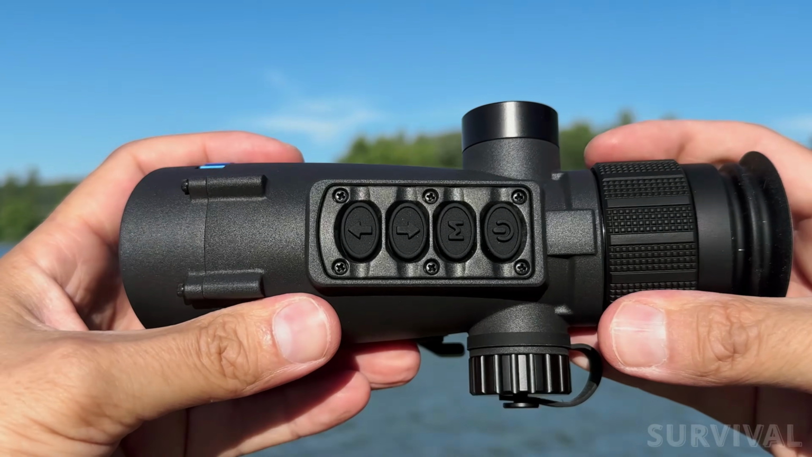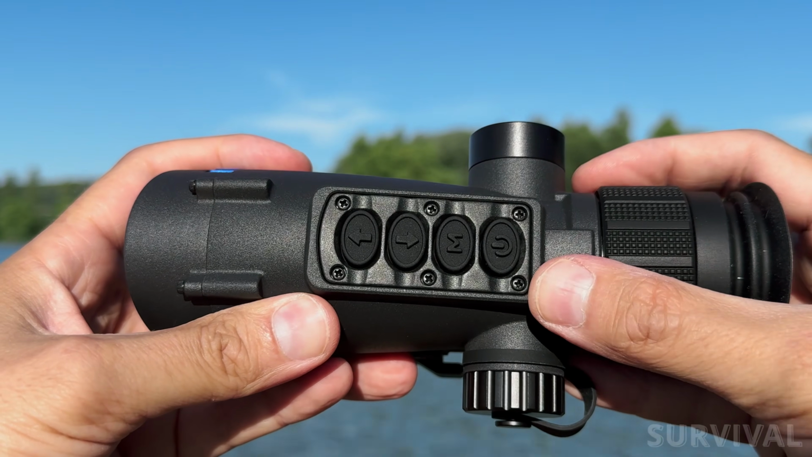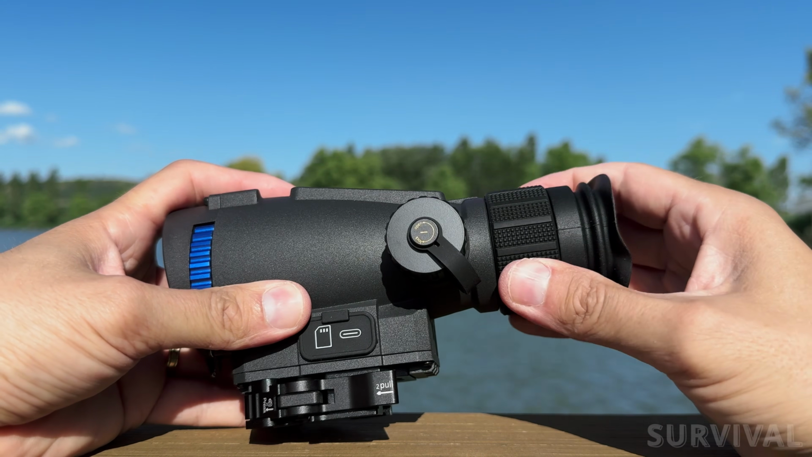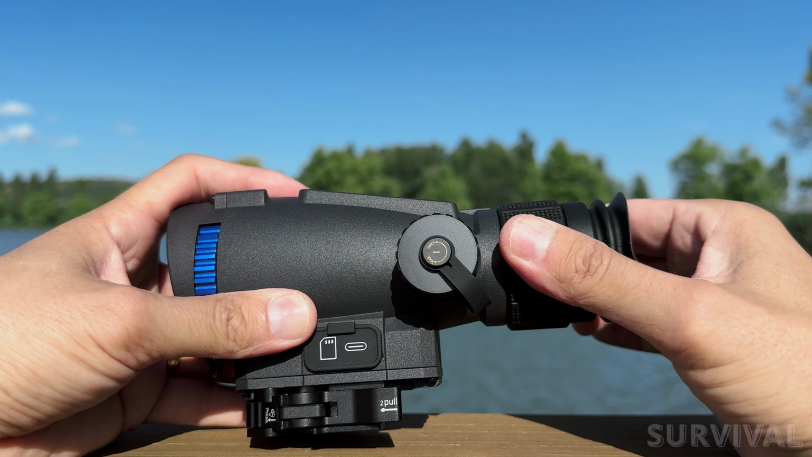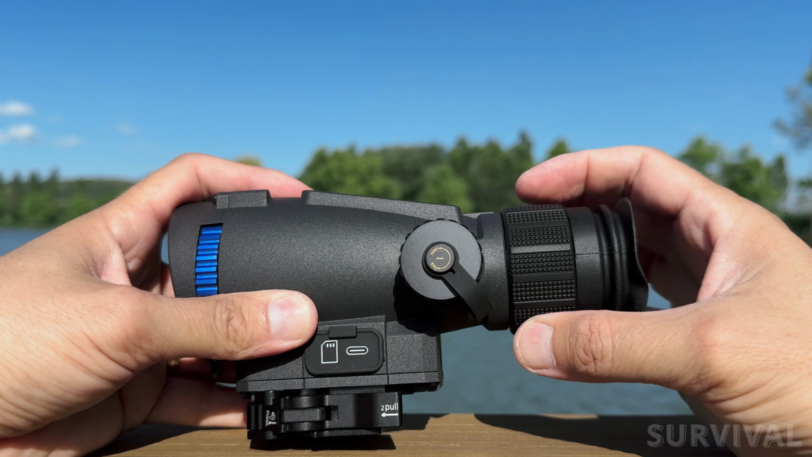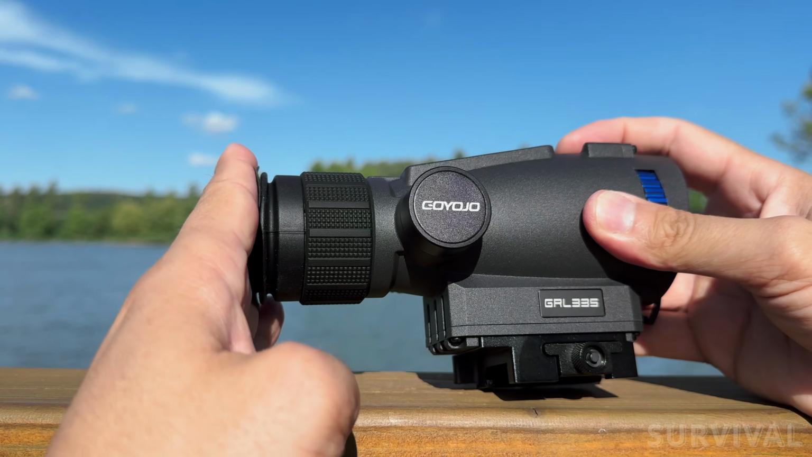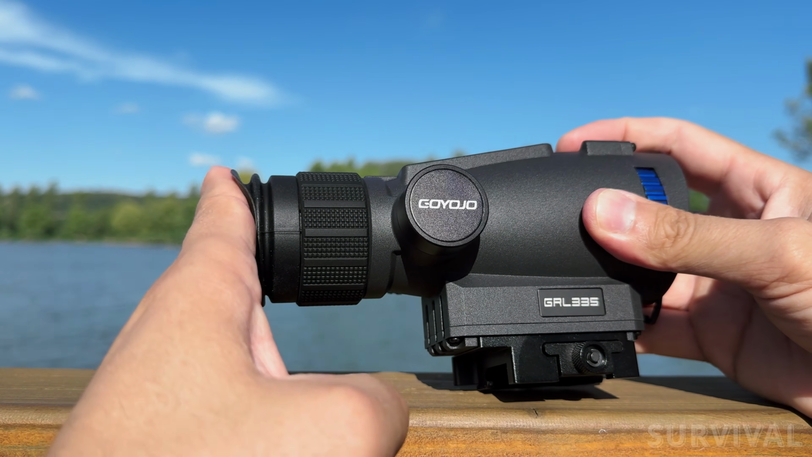Up on top, you've got 4 rubberized control buttons, which are easy to find by feel and have a nice positive click to them. Back here's the diopter adjustment. This isn't focusing on what you're looking at, it's actually focusing the internal display so you can get the image nice and sharp for your own eyesight. Around the eyepiece, there's also a removable rubber eye cup, which helps block out extra light and just makes it a little more comfortable to look through.